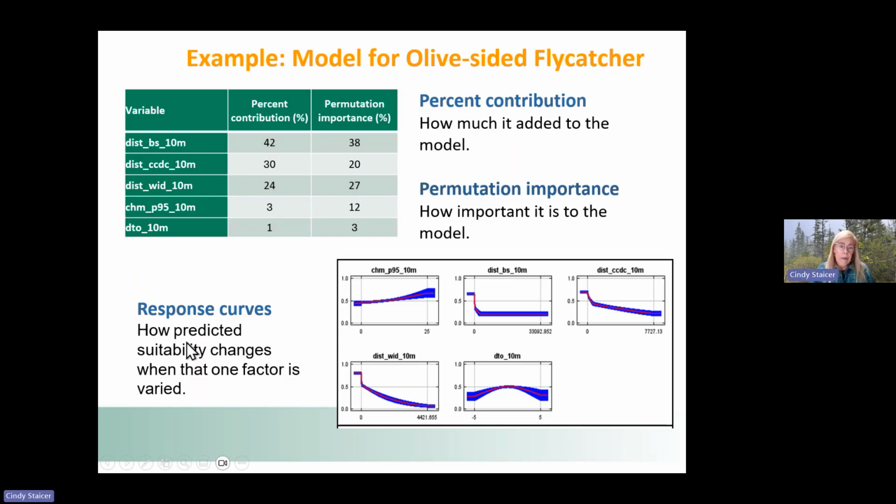And then on the bottom here, we have response curves, and these show how the suitability values change with the value of the variable.